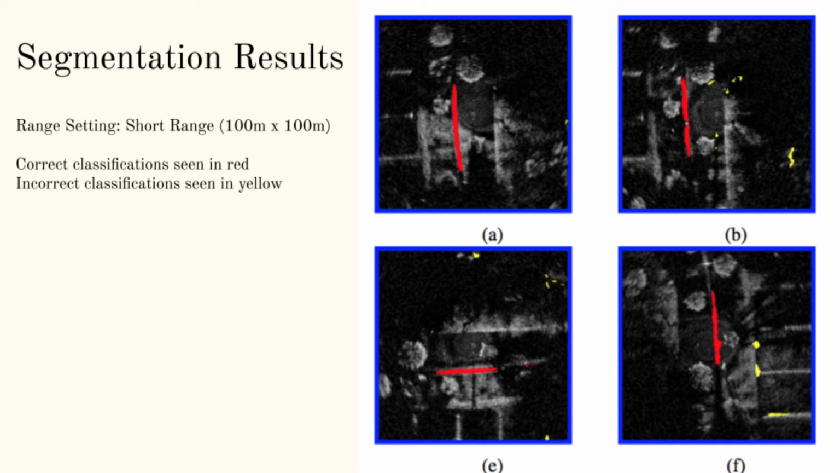Here we have some segmentation results from another set of unseen test data in the short-range setting. The images have been post-processed such that correct classifications are seen in red and incorrect classifications are seen in yellow.